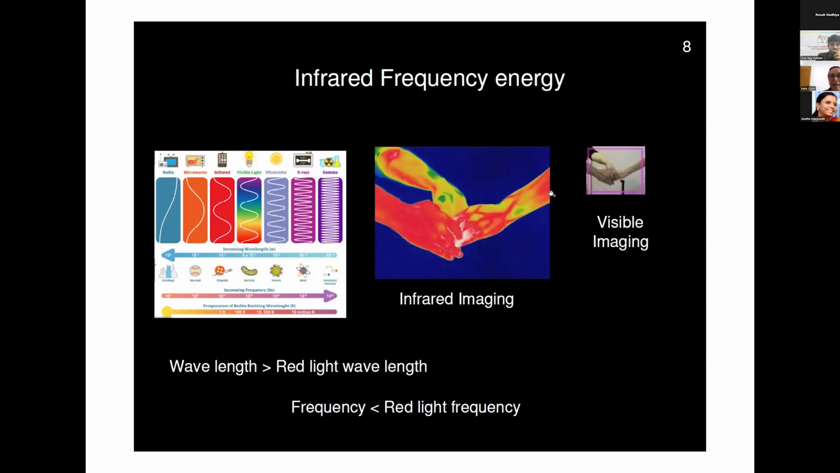Infrared energy has a different frequency, and the frequency is opposite to the wavelength, which is important for us because we understand visible imaging. X-ray or ultrasound is not visible, of course, but infrared is also not visible.